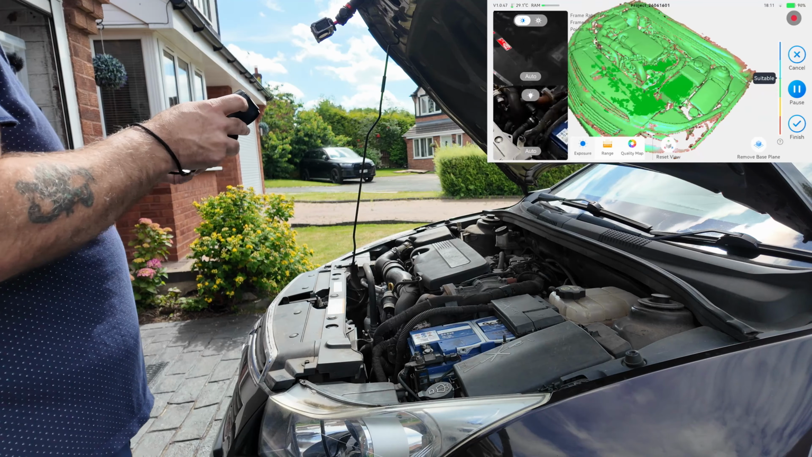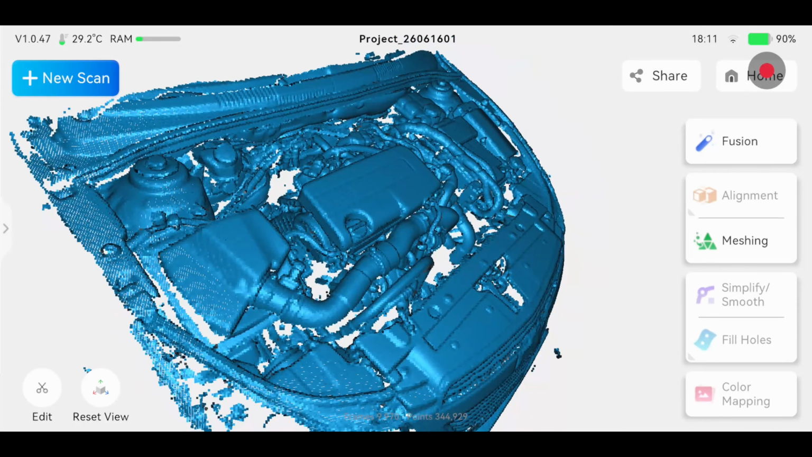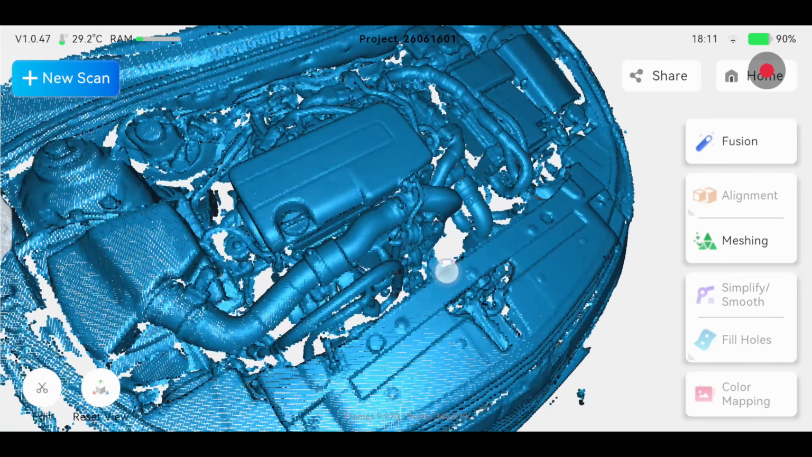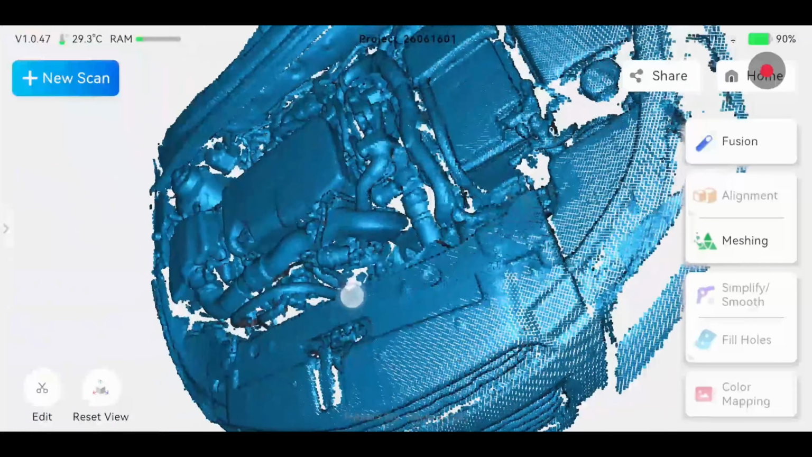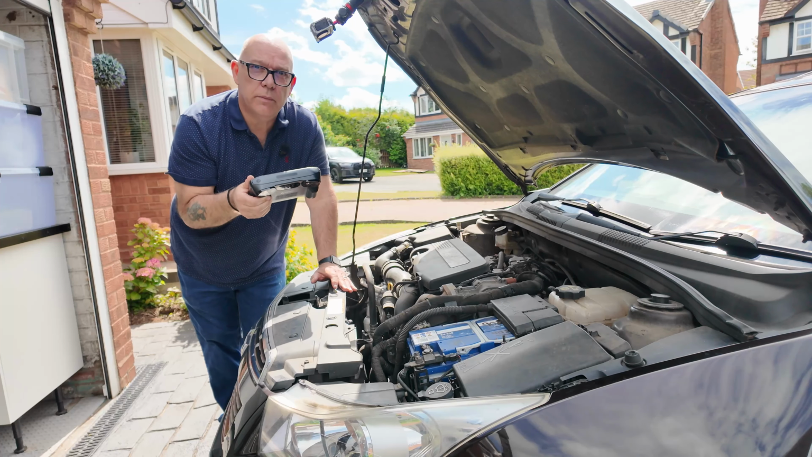Okay, I'm going to stop that now then. I'm going to finish that scan at that, I think. I'm really keen to see how that comes out. It's difficult to be 100% confident on this screen, because obviously it's a small screen, isn't it? I'm actually going to fuse this and mesh it up on the computer.